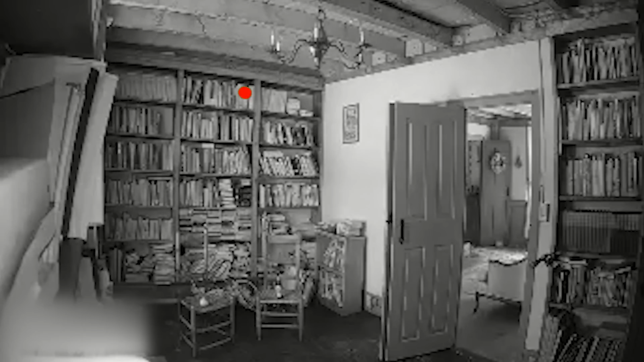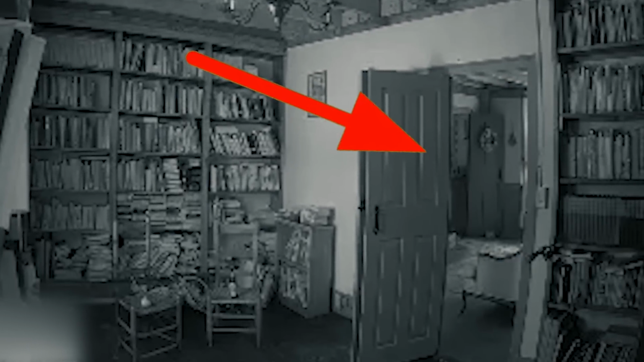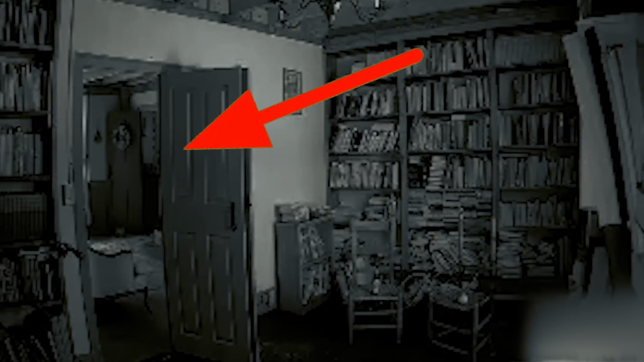Witness the unnerving moment when a shadow figure was caught on camera in the library, its eerie density triggering the motion capture feature. The footage, courtesy of the House LLC, reveals an unexplained entity that will send shivers down your spine. What malevolent force is haunting the Conjuring House? The Dark Road Dilemma.